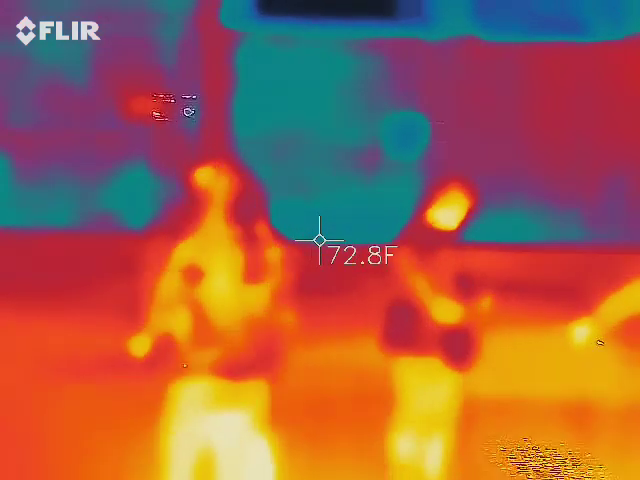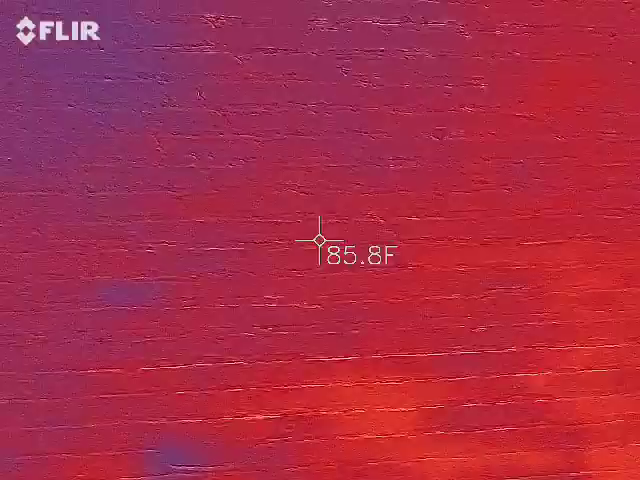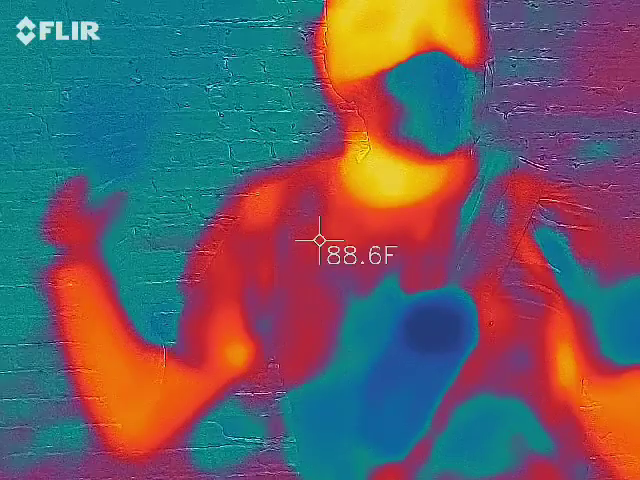So what I want you to do is point your camera at the wall for me. Watch what happens. Kind of bleeds out, right? Mainly, oh, you got a little bit of blue up there. So watch what happens when some skin gets in there. You see the wall kind of changed into a blue color because I'm always the warmest thing.